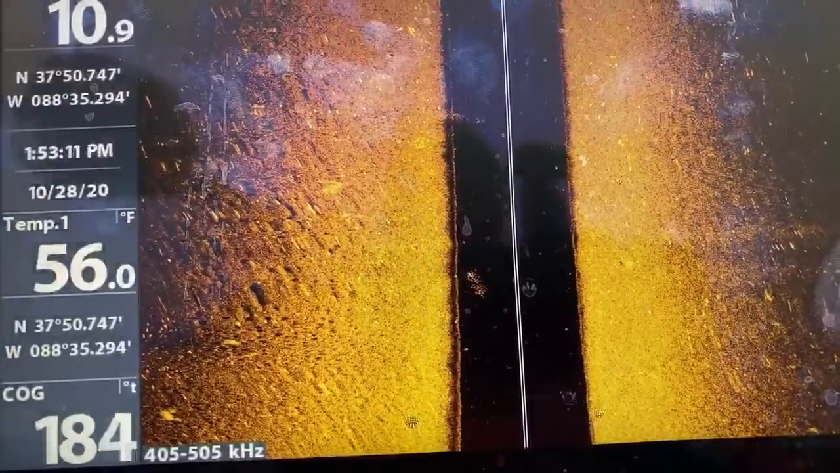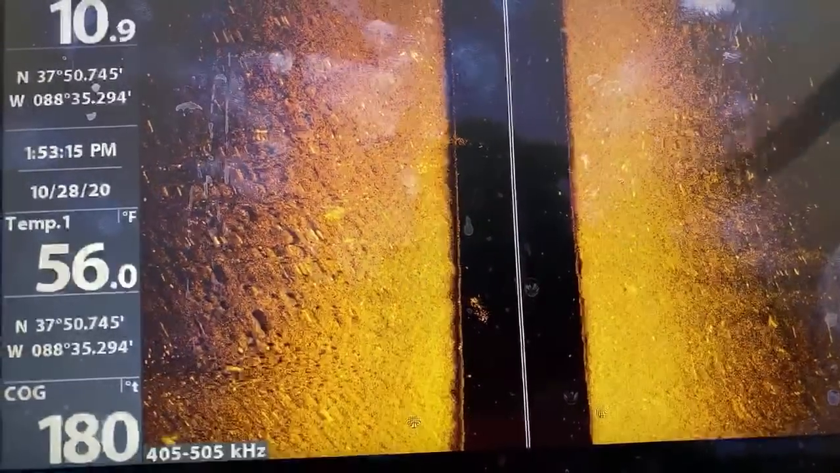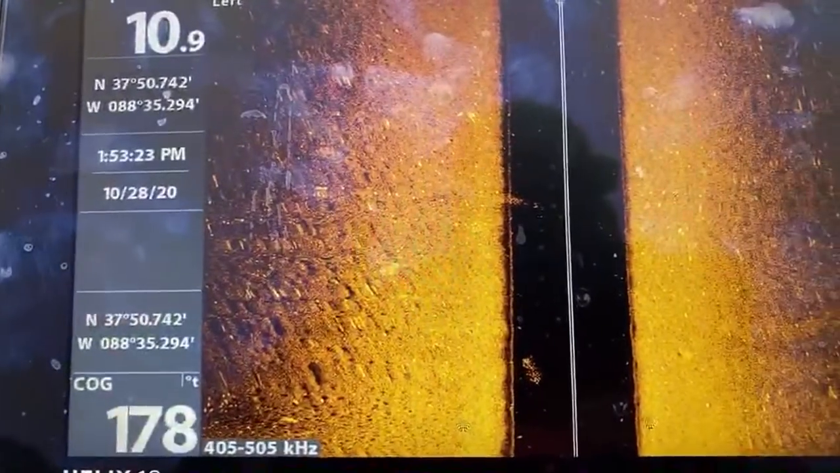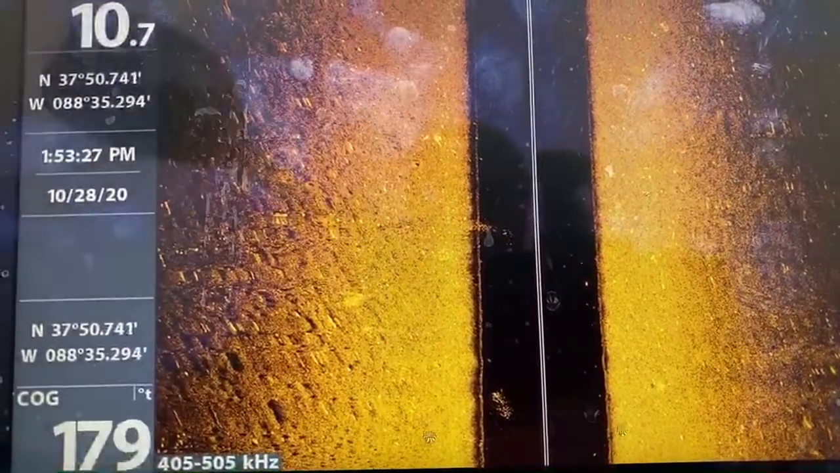So if you guys will see in the middle of there, you have a whole bunch of bait fish all the way around this thing. And we're about 10 feet of water, 11 feet, minus the sonar depth is about another foot. So you're about 9 feet of water currently.